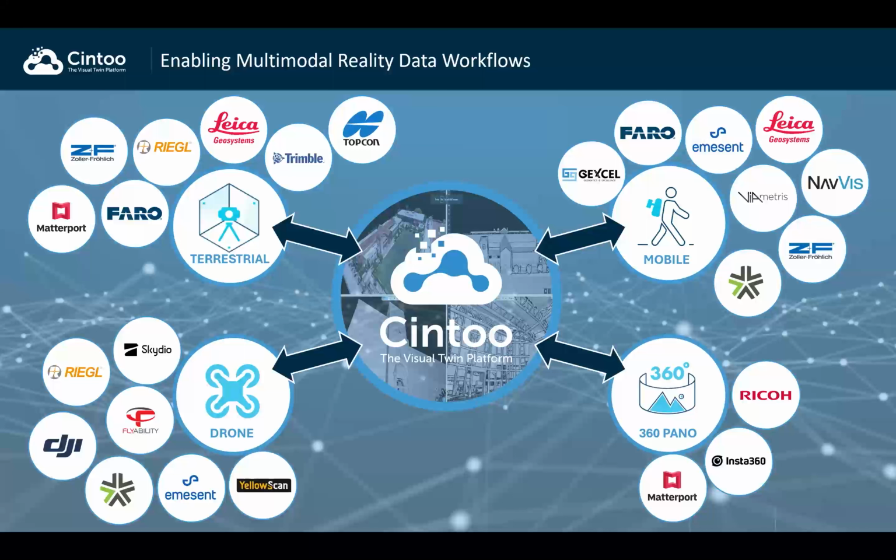On the right, you see some vendors of SLAM systems, such as Gexel, and on the bottom, some vendors for 360 cameras, and on the bottom left, drone systems that deliver sensors with laser scanning as well as other kinds of modality, right? Why is this important?